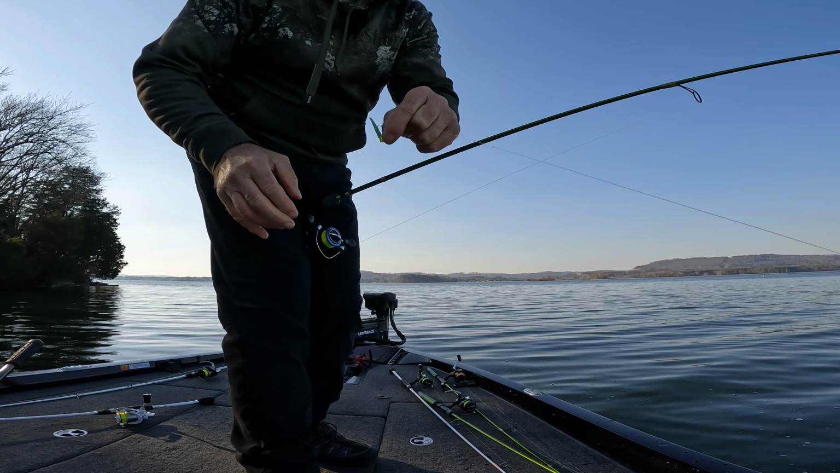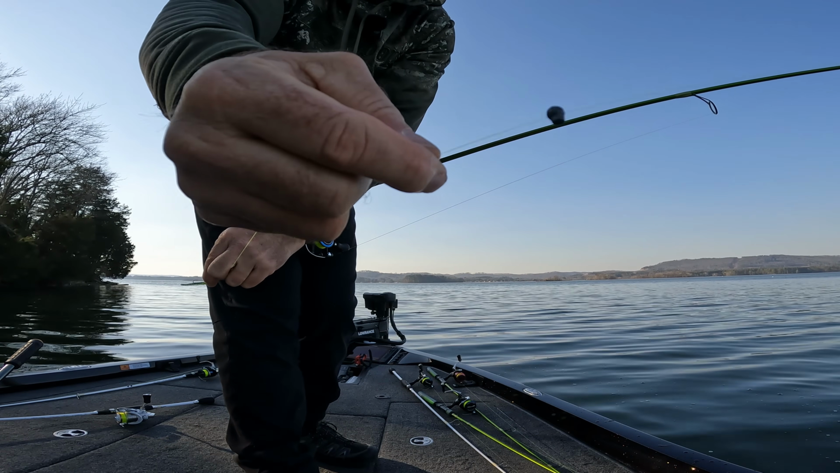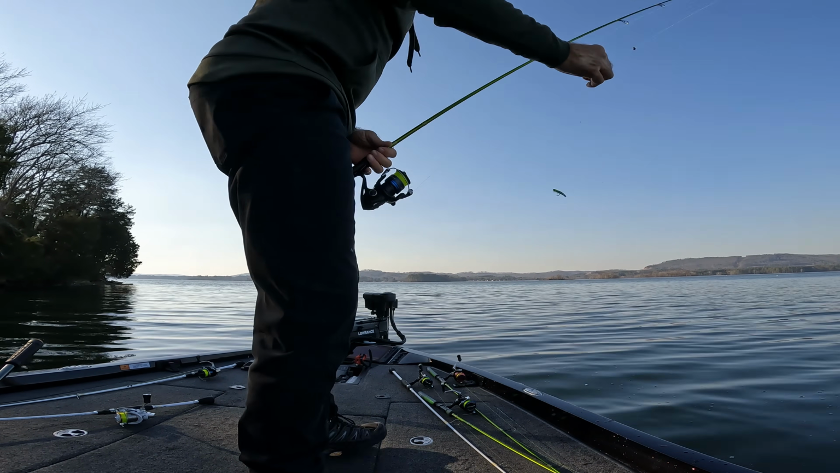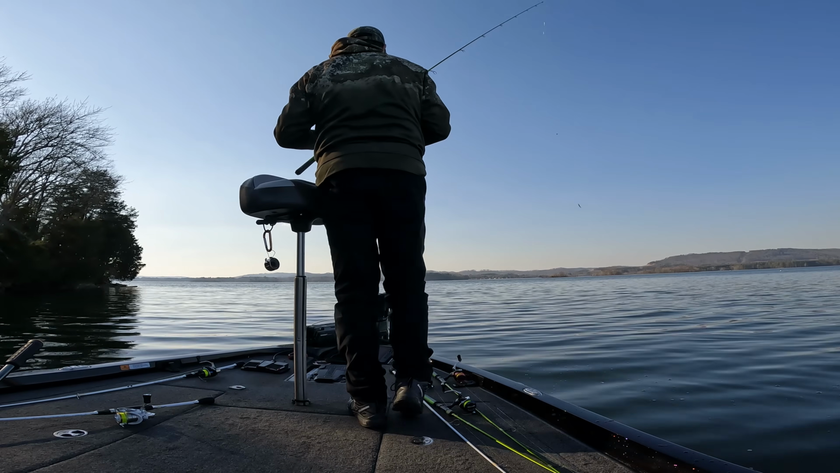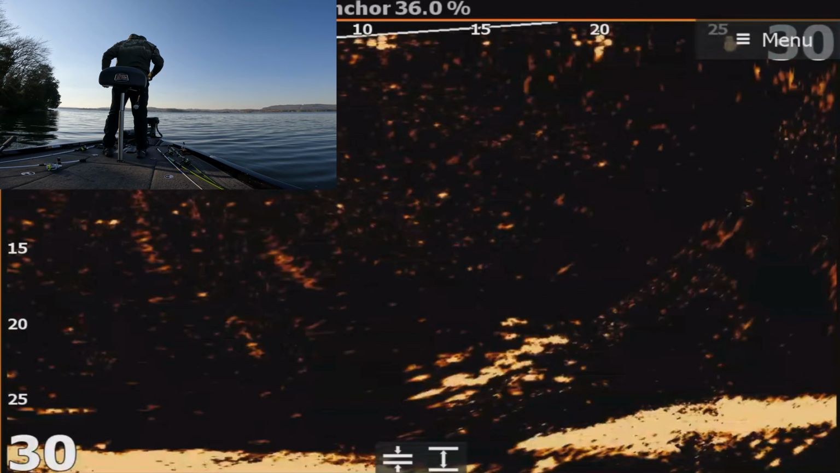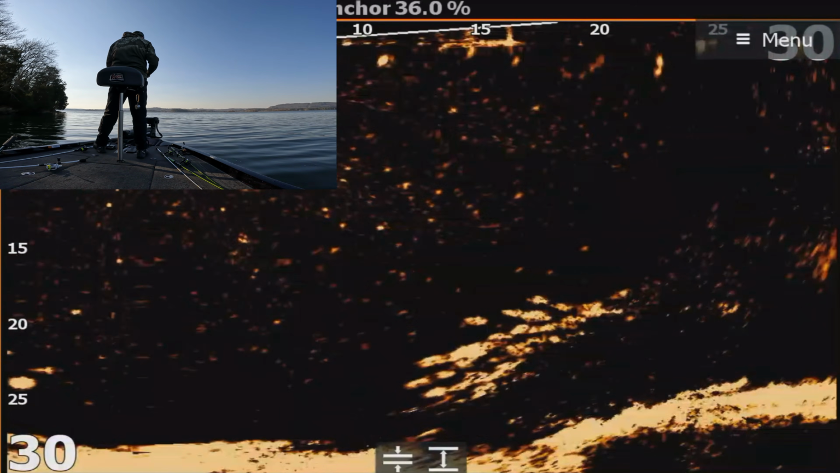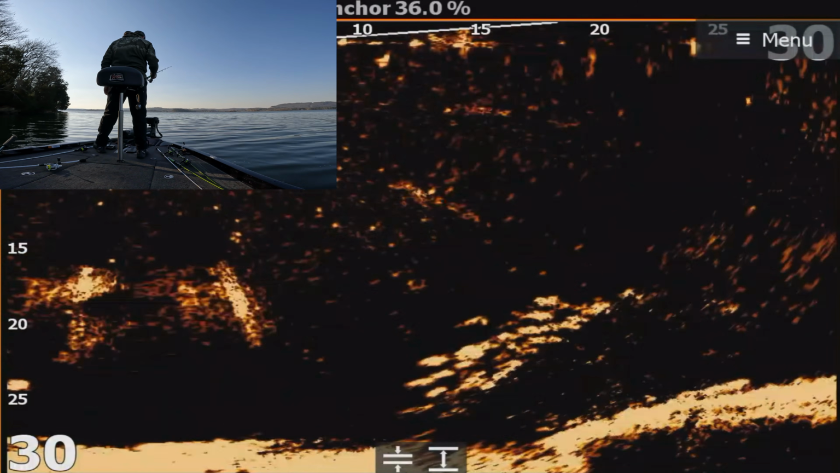We're out here deeper now in 30 feet of water, so I'm using that trout magnet in the Mardi Gras color and then a weight above the bait like normal, my typical setup. And they seem to be willing, so we're going to keep trying these guys till they get wise.